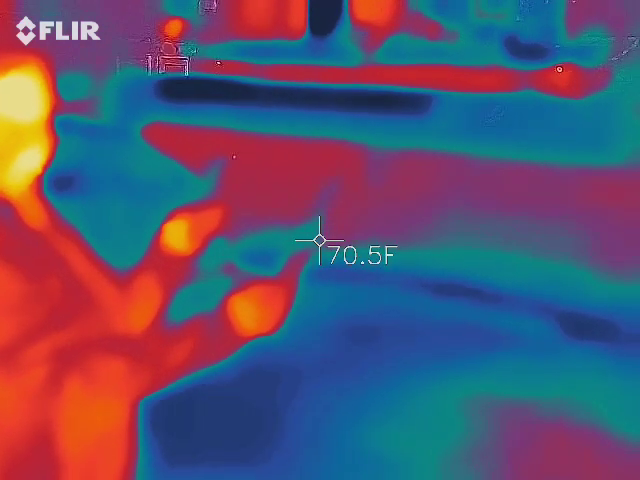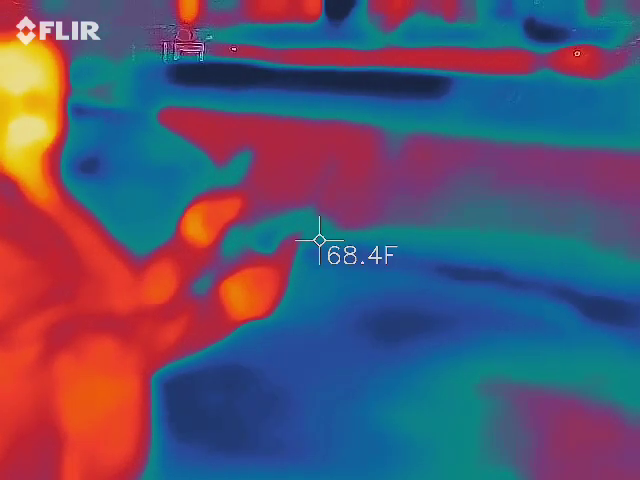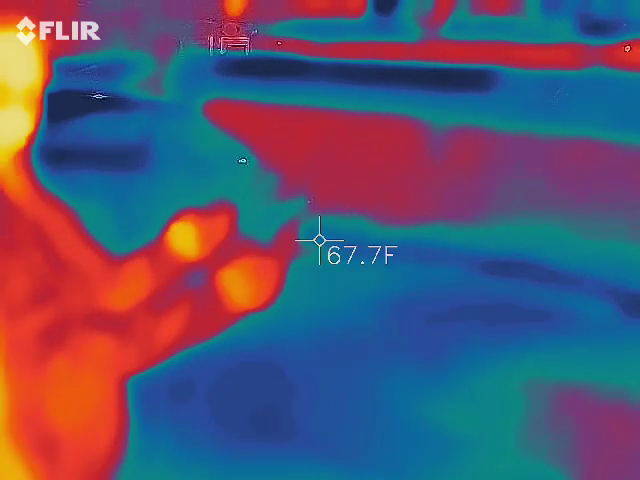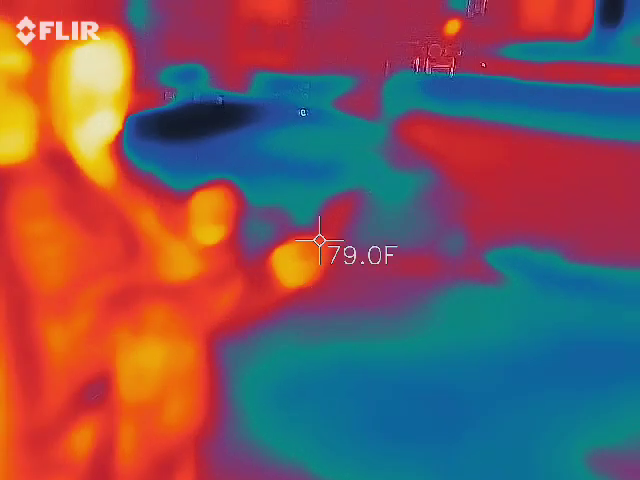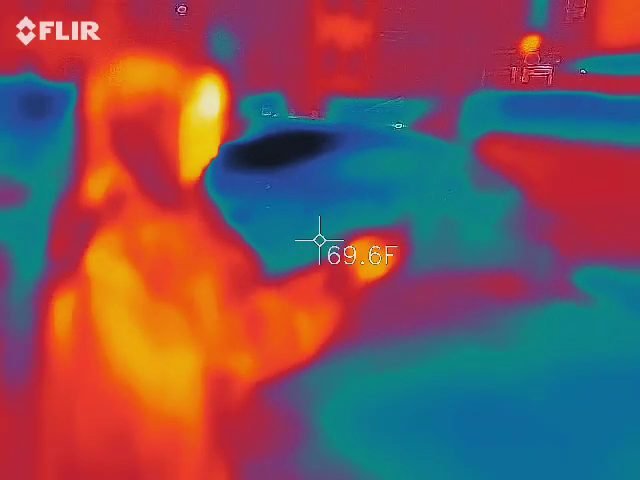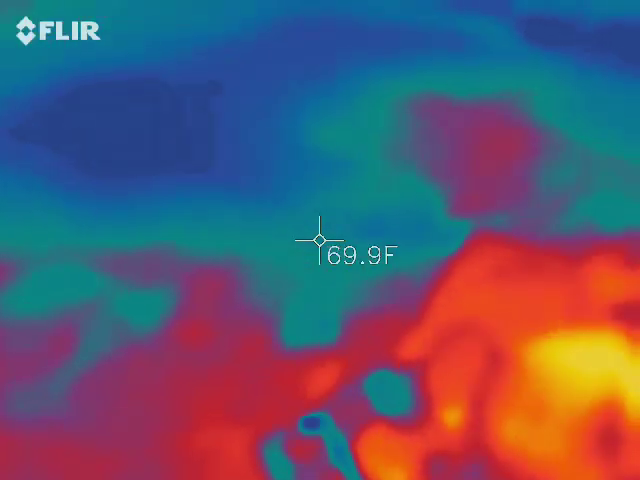Be nice, Eliza. Stop bothering her. Well, that's not angry. Let's scare her off. Oh, see, she's gone. Daddy, she's gone. You scared her off. Oh, God. Alright, I'm done. Sorry, Eliza.